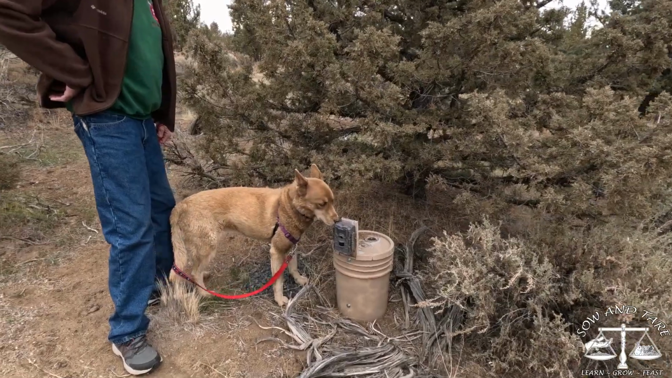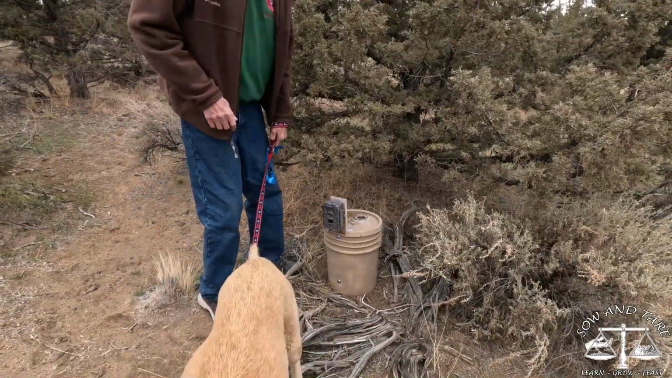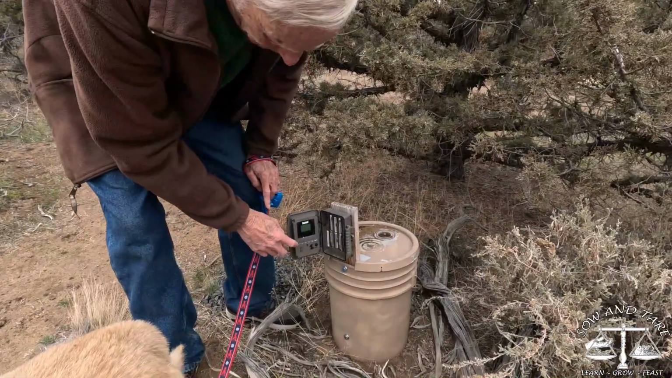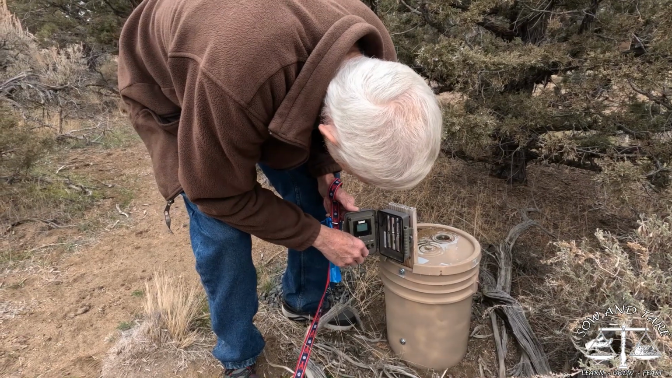Gotta inspect. What's been here, sweetie? Can you do it? Lots of robins have been here. Right. I see the poop all over the place. Number 3? Yeah, I had some trouble matching it up. It was one, and then it was something else.